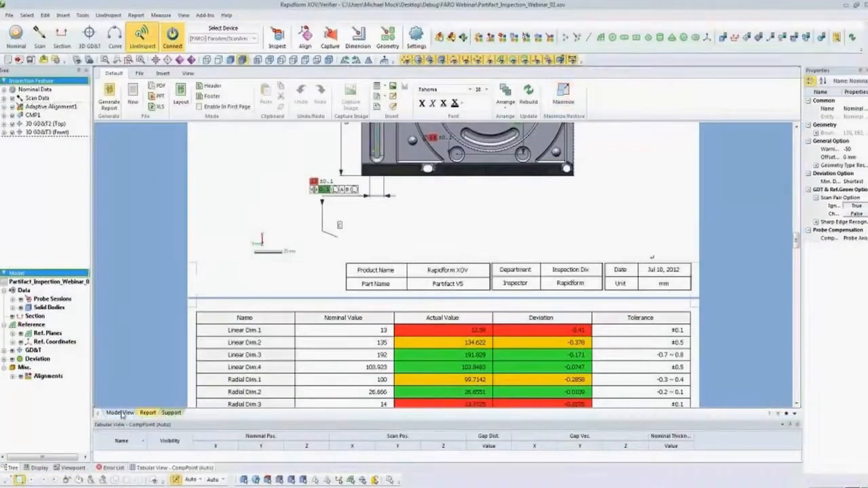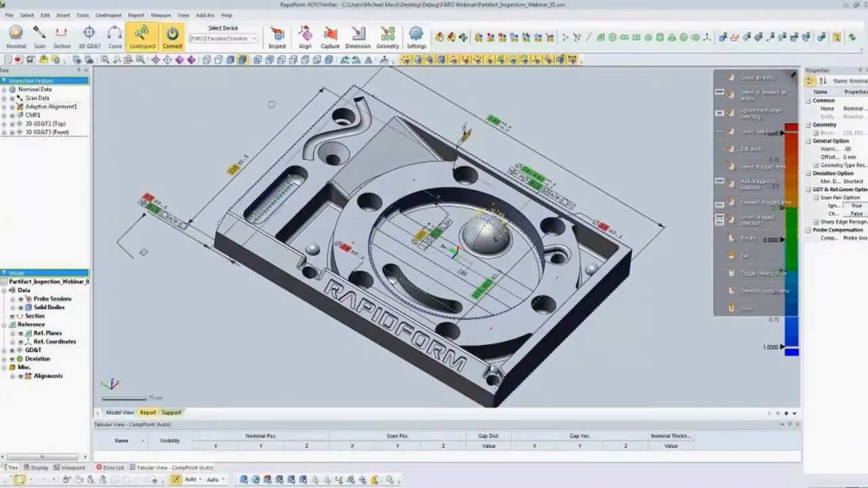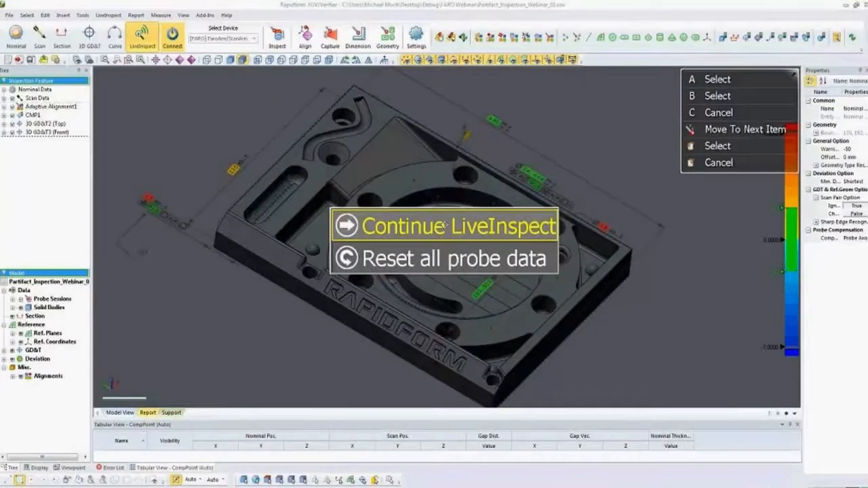If we wanted to do repeat inspection, all we need to do is go back to the model, and if we press Live Inspect again, we're given a different kind of prompt. So here it says, do you want to continue Live Inspect, which would be to continue measuring in the same session, adding more information to it, or do we want to reset all the probing data? Reset all is going to start it over as a new part.